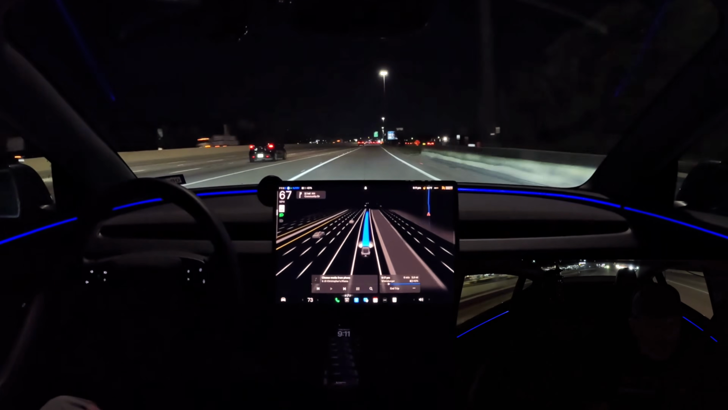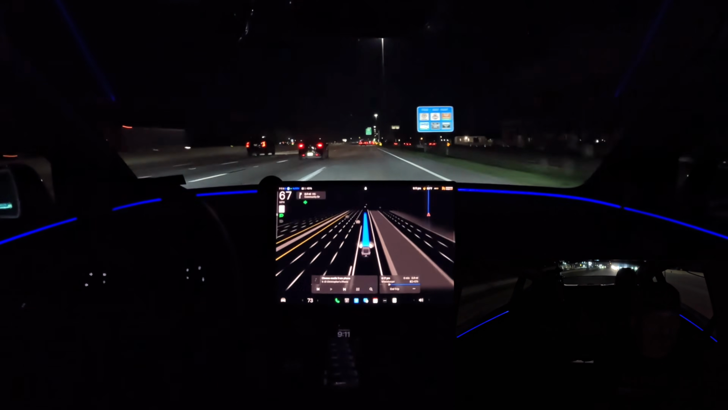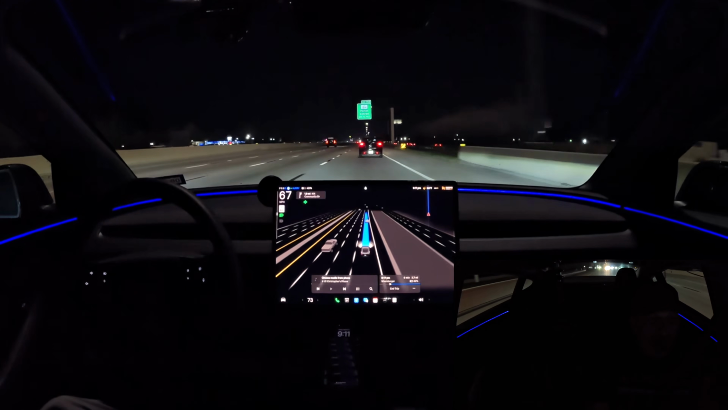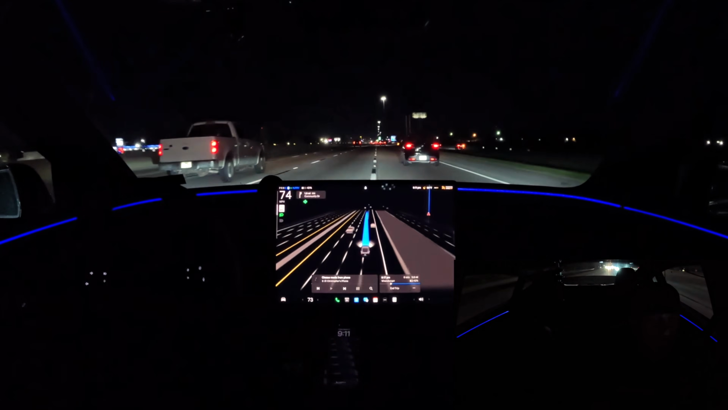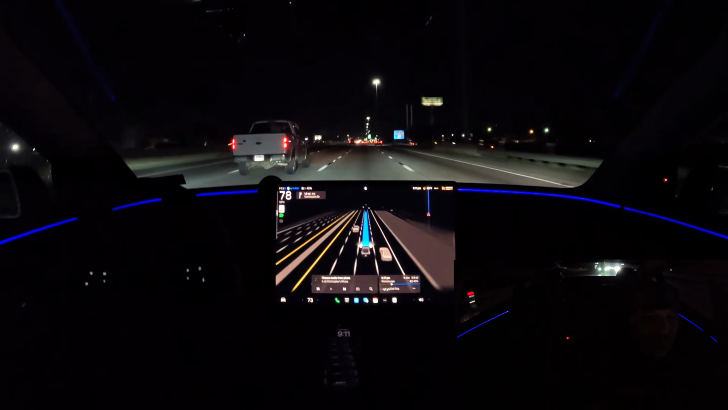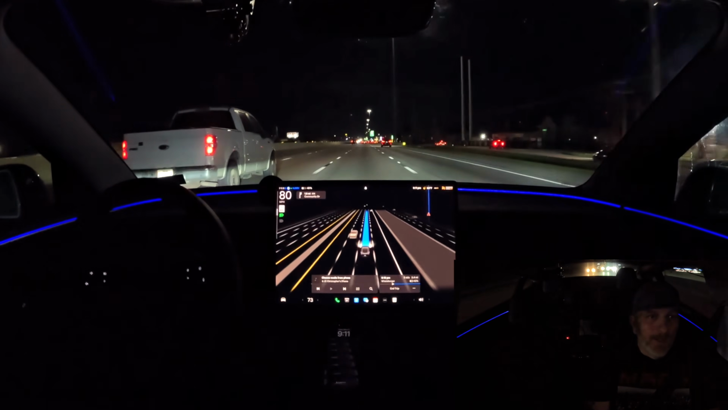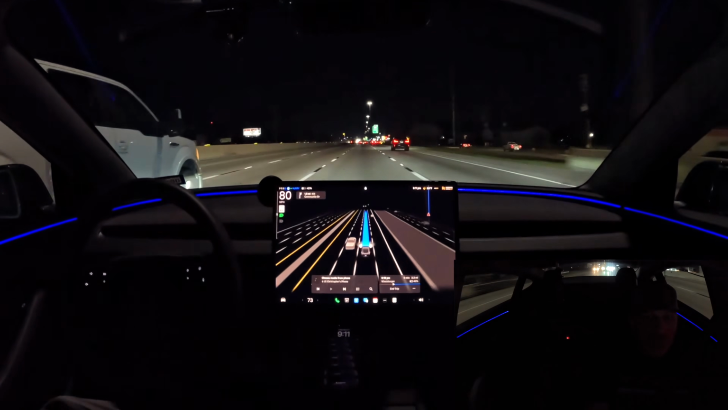Now, that being said, it won't always be the best parking job you've ever seen in your life, but it parks. The parking job it did at HEB after I set the manual pin, that was absolutely perfect. I have noticed, anecdotally, that FSD will do a much better job of parking in a parking lot if there are other vehicles around.